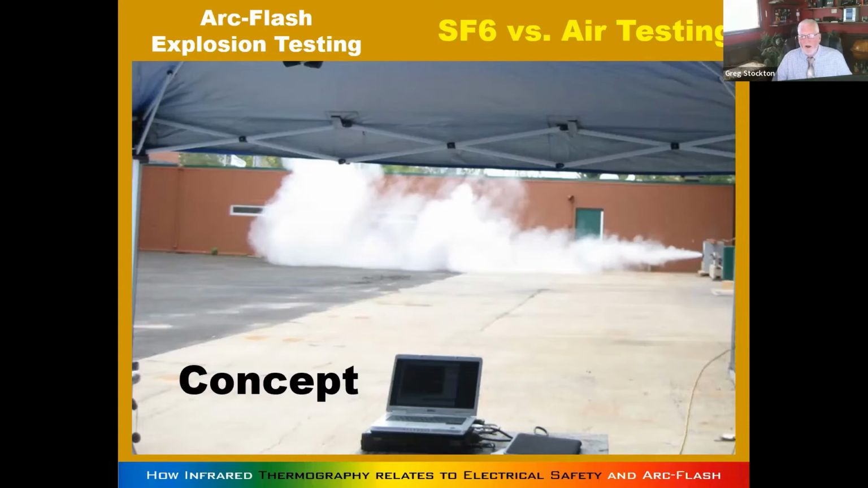Now, a couple things about this. This was done when manufacturers were just starting to, in 2006 or 7, when we did this. I did not go myself, but Ron Predmeski went from our company, and basically set up this test where we're looking at the suppressive quality of SF6 gas versus nothing.